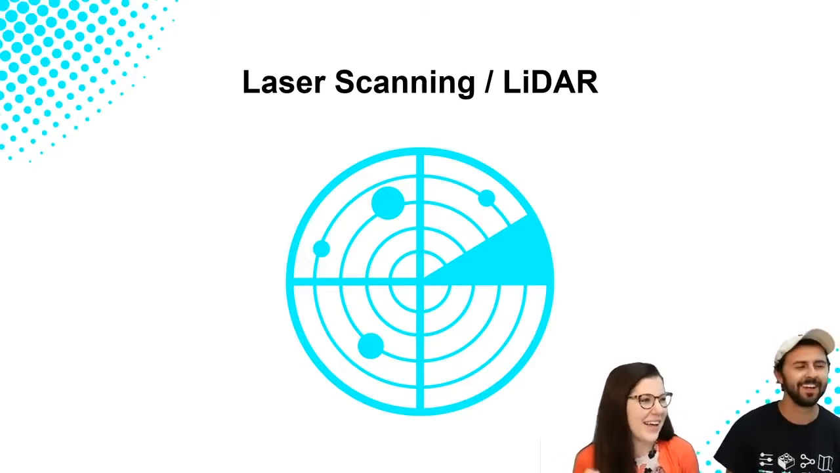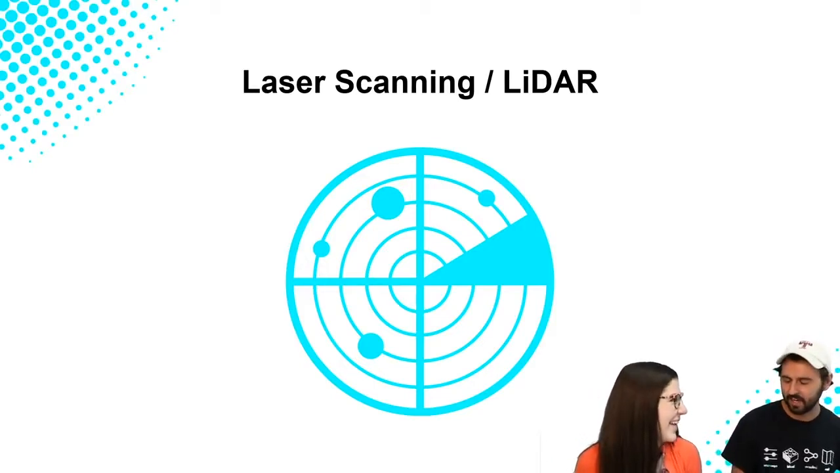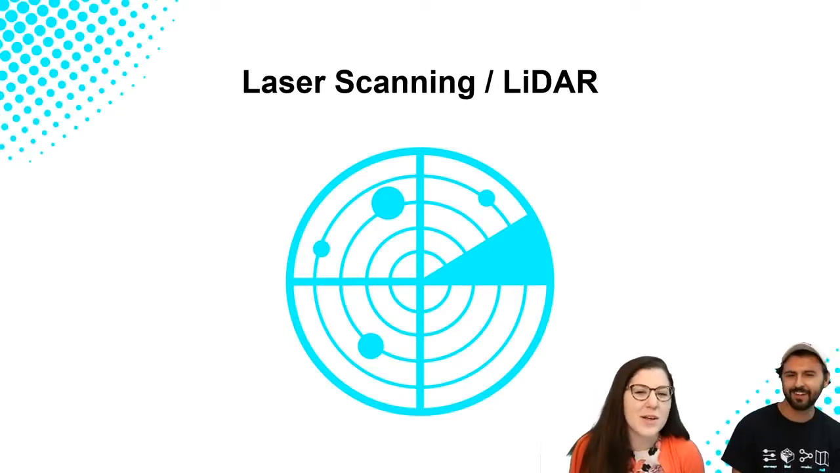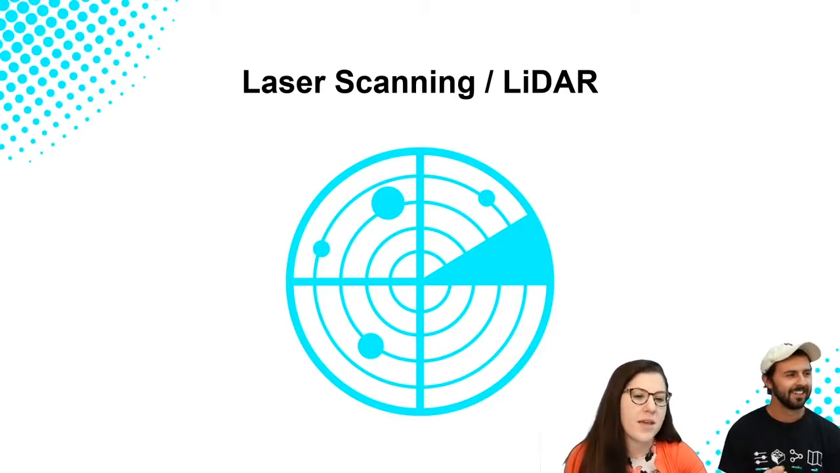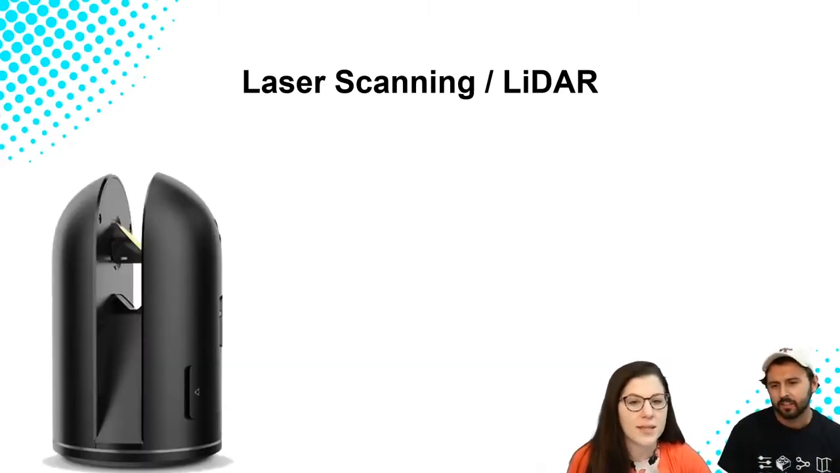Sonar. It's whales that use sonar, right? Sonar? Yeah, we'll go with that. Or bats. So LiDAR is basically a laser that bounces off an object and comes back, and it's measuring that distance. Pretty cool stuff. The tool we're using is the BLK 360.